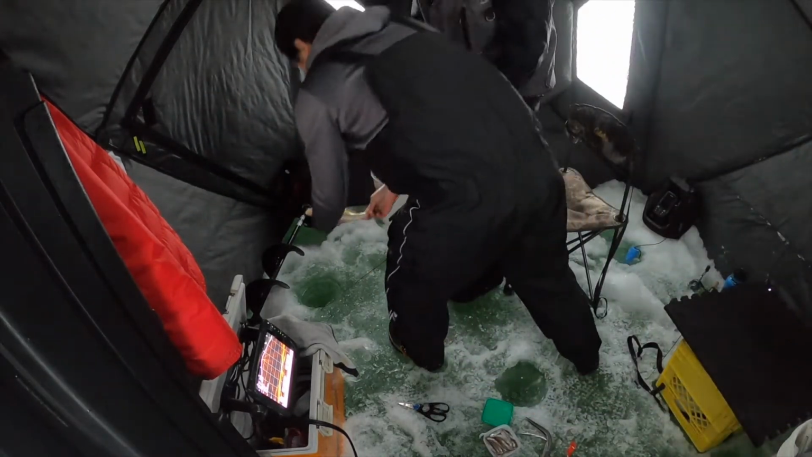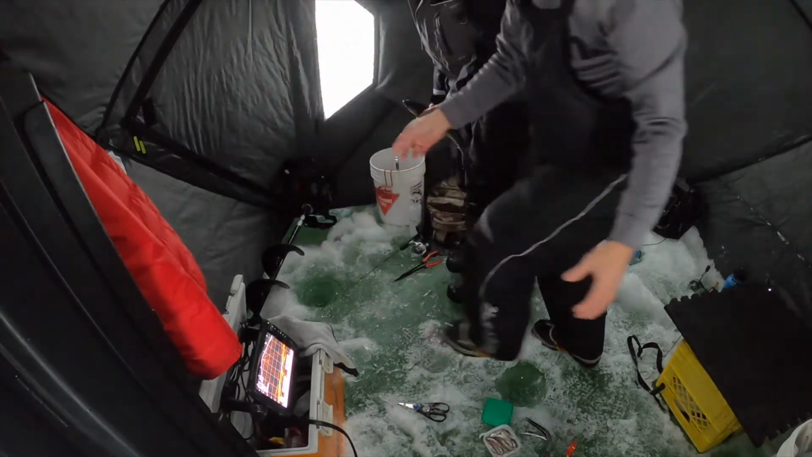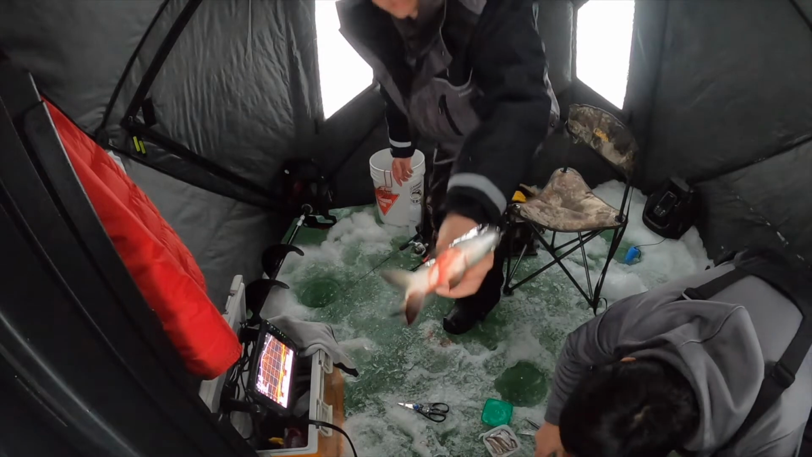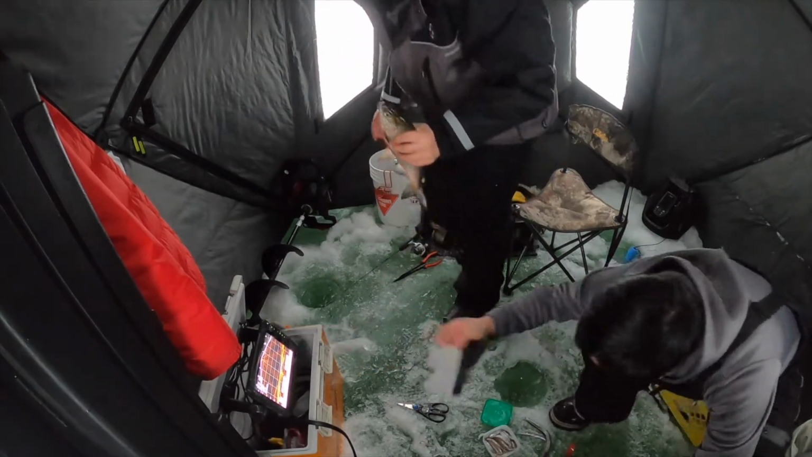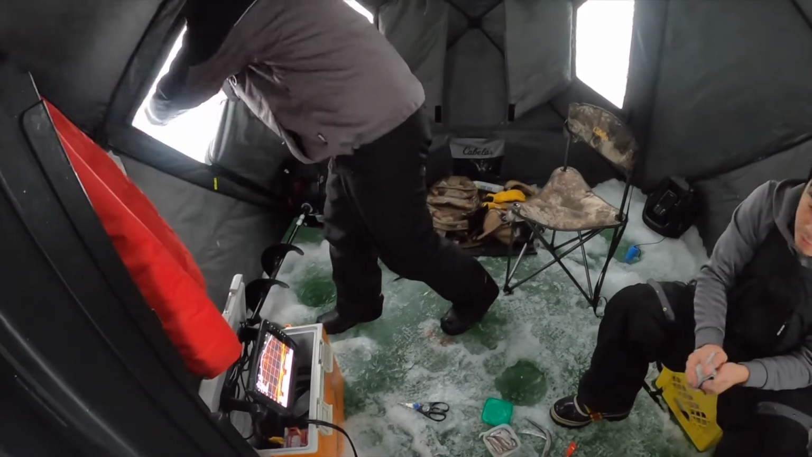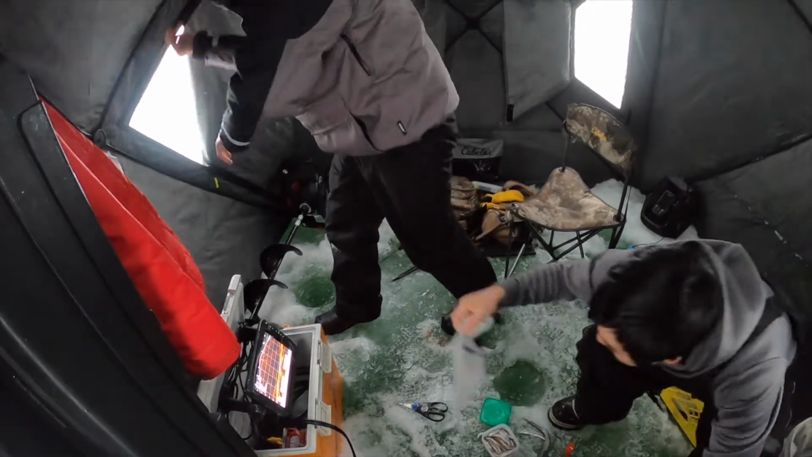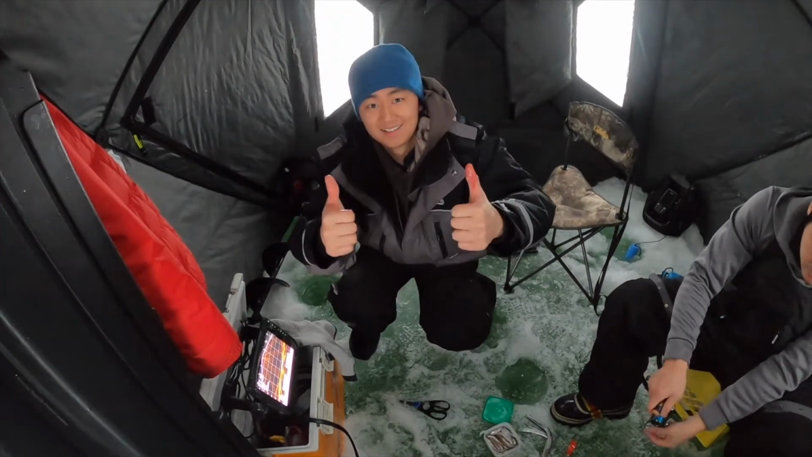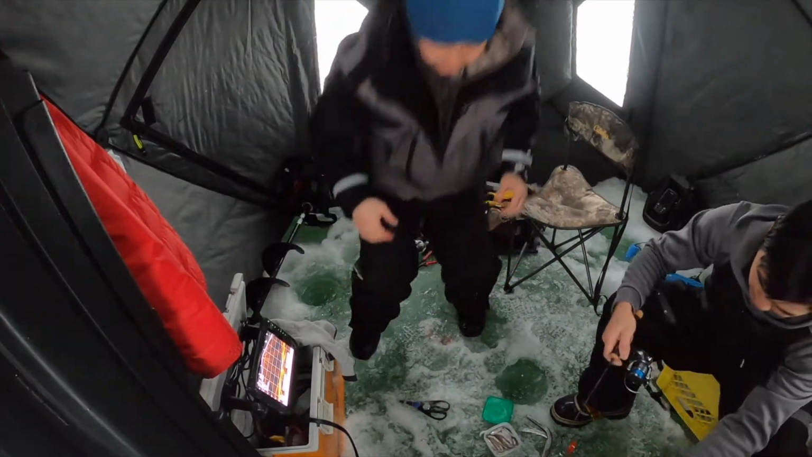We'll give it a nice release here. Walleye back down the hole. And the Cisco is bleeding a little bit, so maybe we'll keep him for bait. Alright. Nice. Very good.